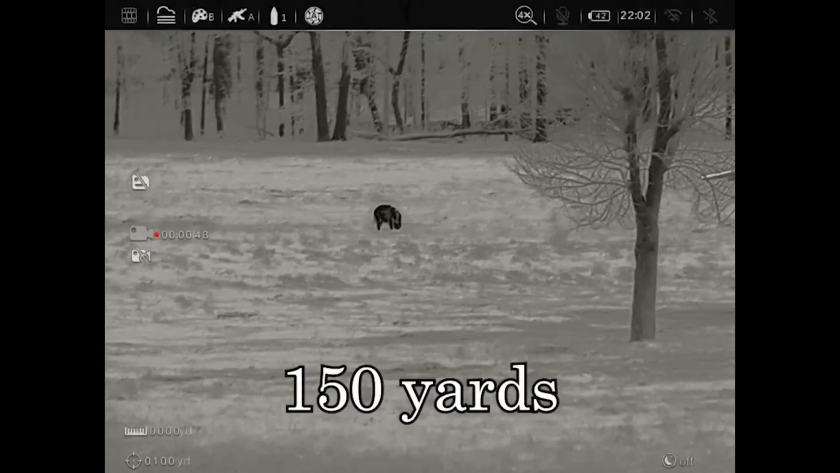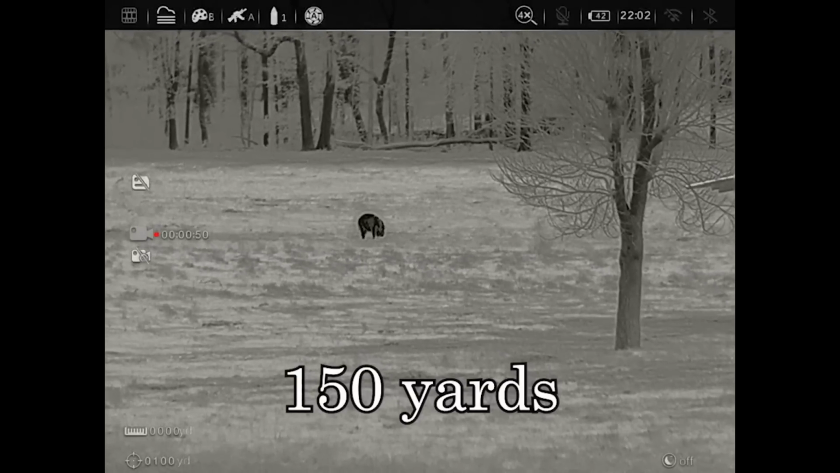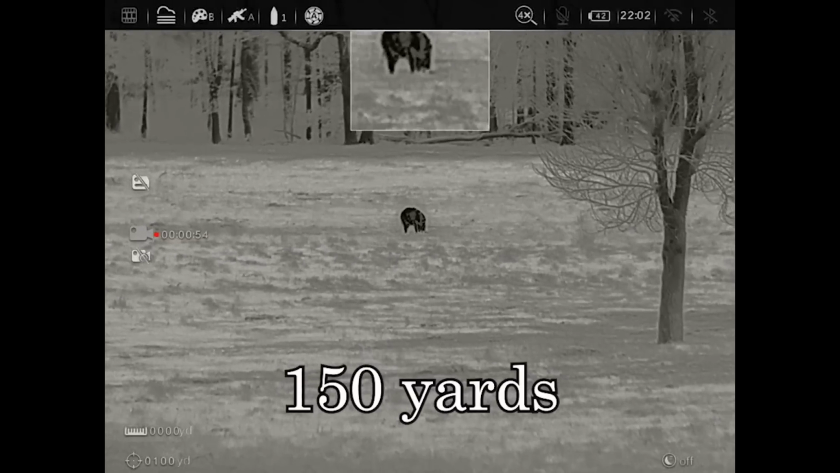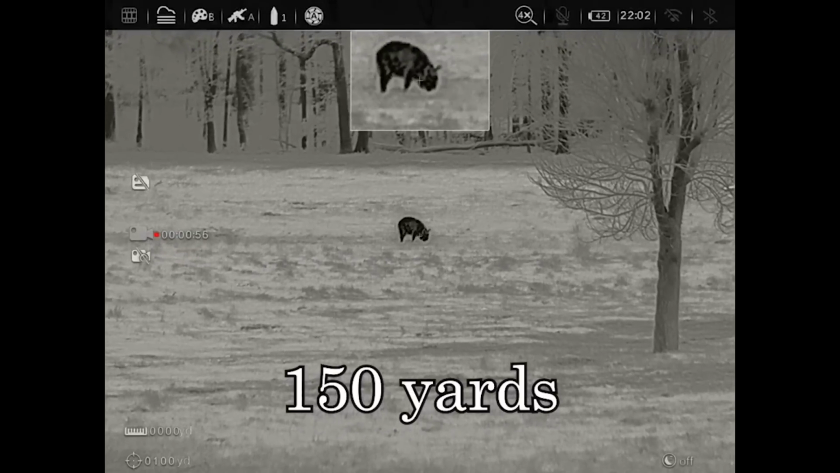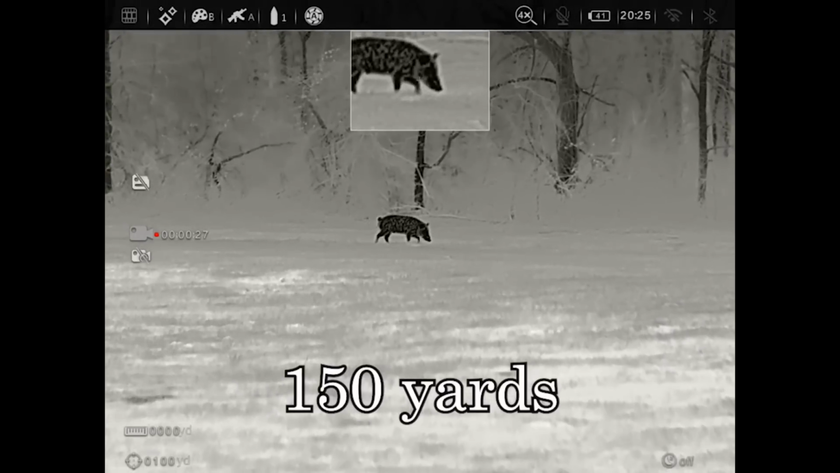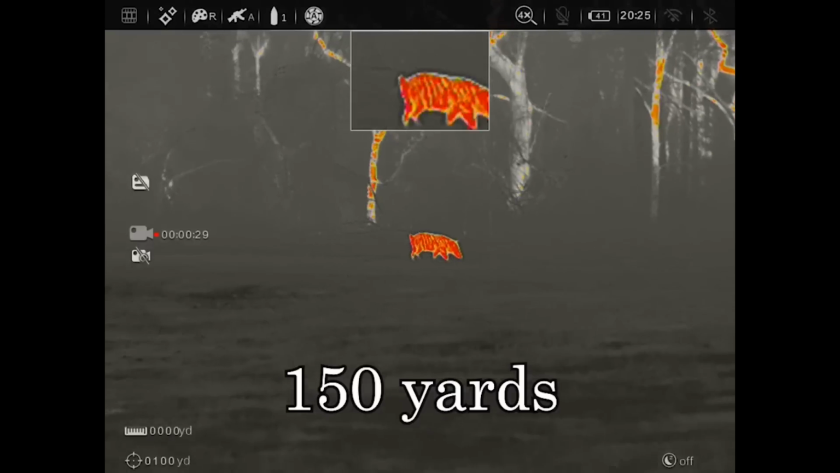It is a fantastic dedicated scope. And the reason I would say that about it being a clip-on, it's so big. It's a big, giant scope. It's going to be super awkward hanging out there on the end of your rifle. So anyway, just forget that part of it. But that is why it's called a hybrid.